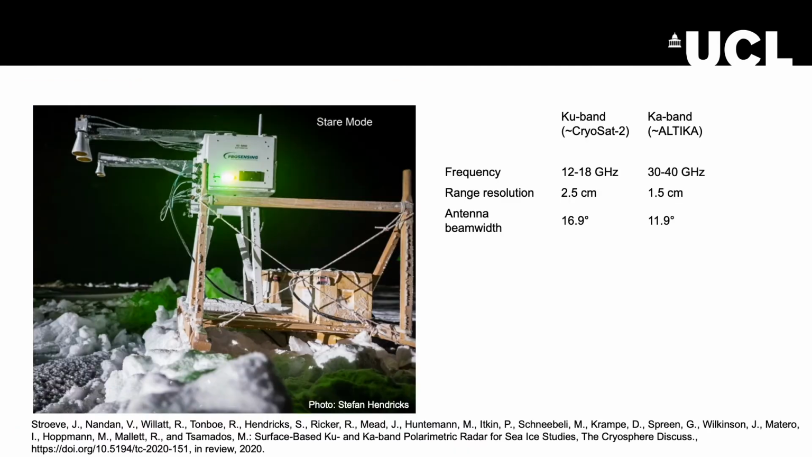The instrument that was used is a Ka and Ku band instrument described in detail in Julien's paper in The Cryosphere. Just to draw your attention to the main characteristic, which is that the central frequencies were close to Cryosat-2 and AltiKa, but the frequency band was much wider, giving much better range resolution so that we were able to resolve the air, snow and snow-ice interfaces.